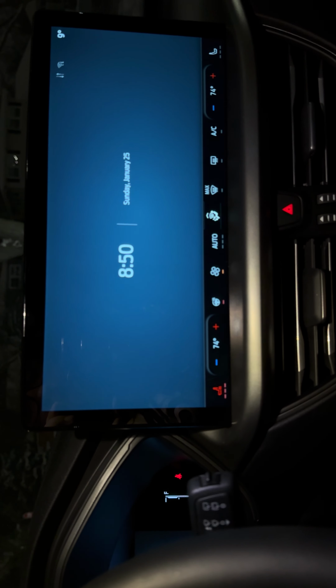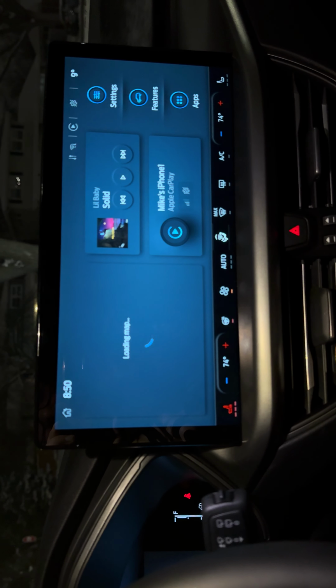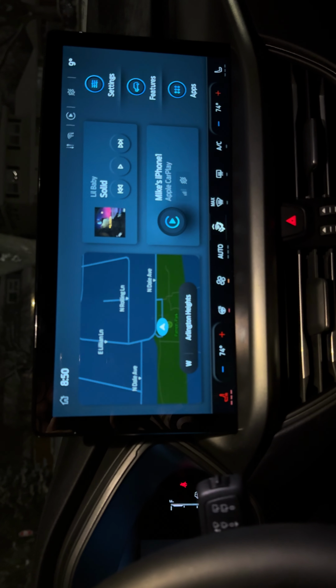What happens if you hold that? Does it turn off automatically? No. It just sets you back to it. I'll leave this here because that person doesn't bother me.